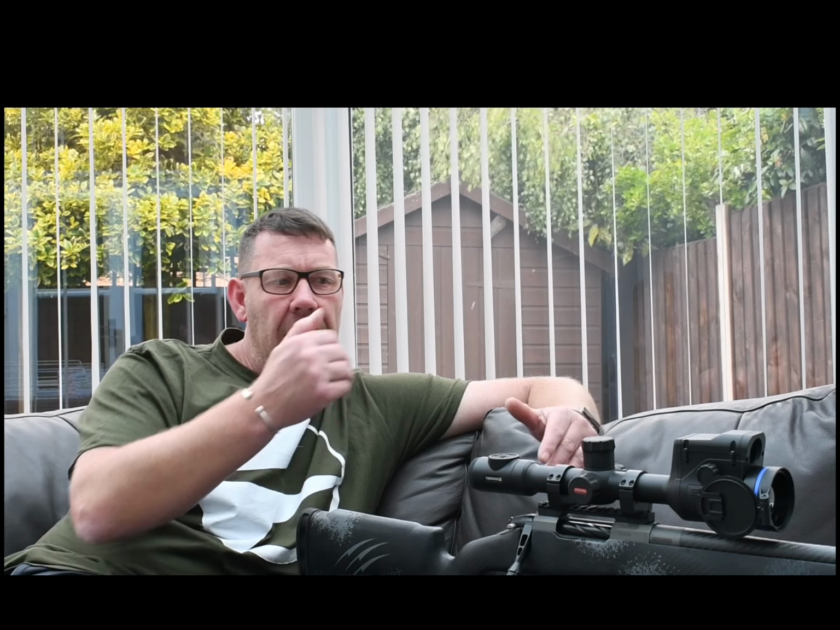Moving still at the front of the scope, with the new Thermion we've moved to a 1.0 lens compared to the old 50mm 1.2 f-stop lens. This means with the new algorithms and the sub 25 millikelvin sensor, and that allowing it to be faster and allowing more lighting or radiation in, this is going to pick up the temperature differences even more, and the crispness of the 1.0 lens.